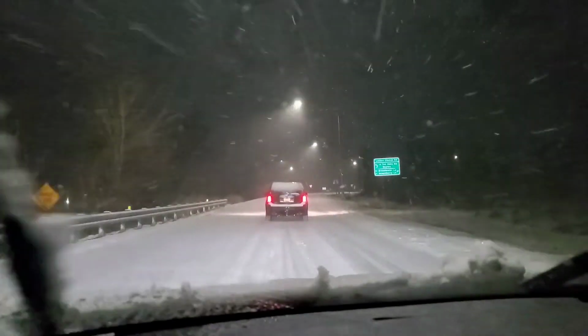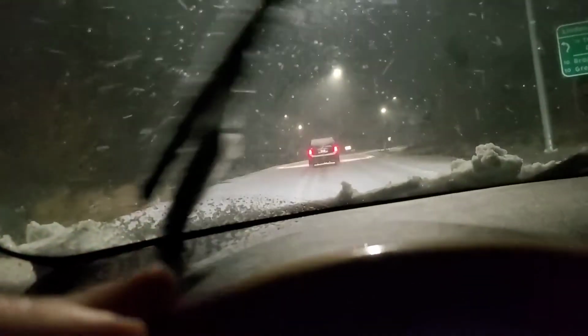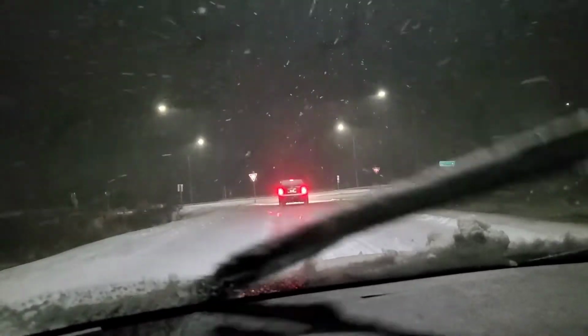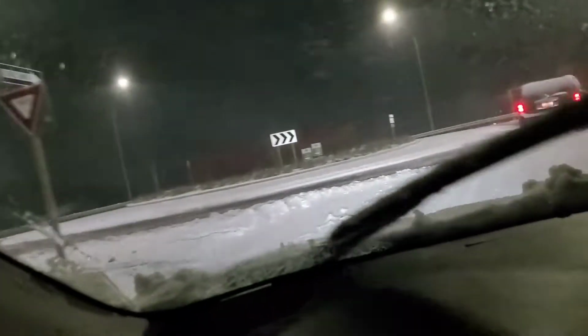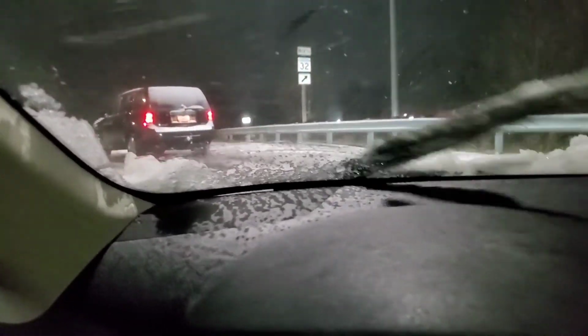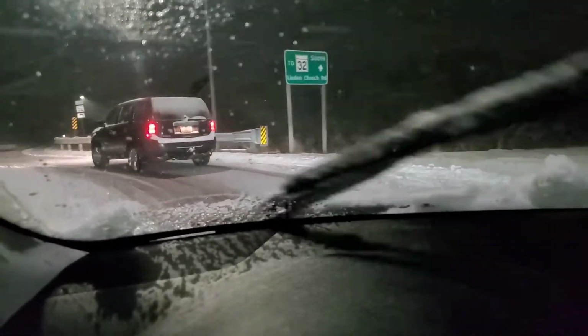The hill, slow down. 15 miles an hour. Look, the side road has been plowed. It is slush. Very slippery. Black ice underneath.